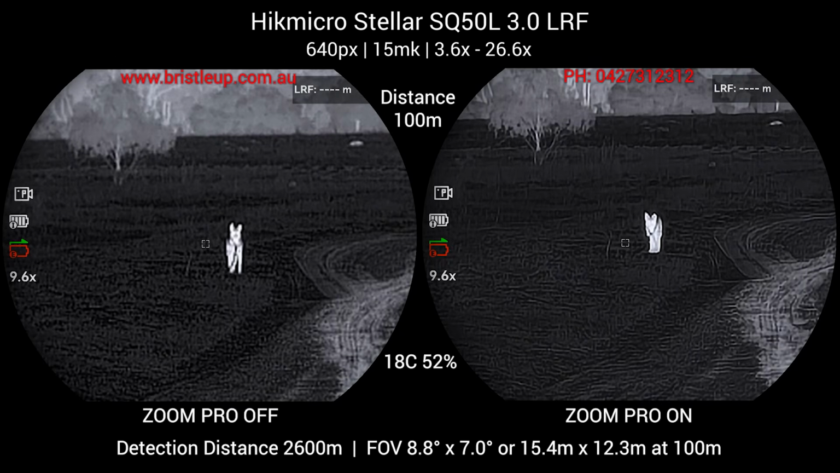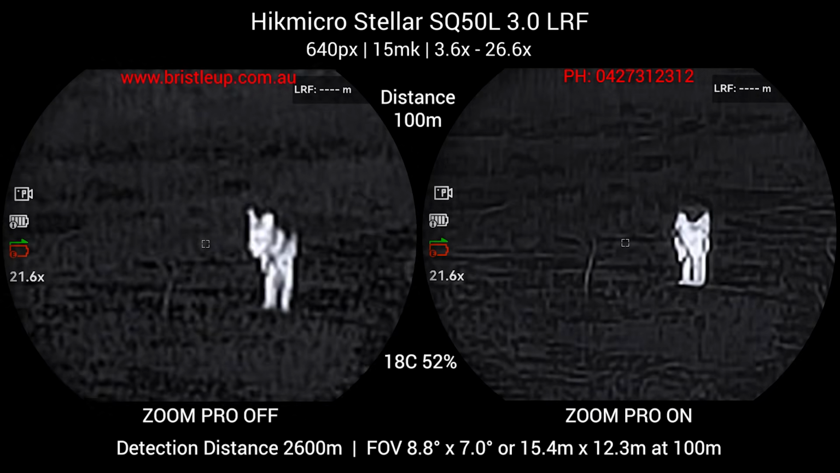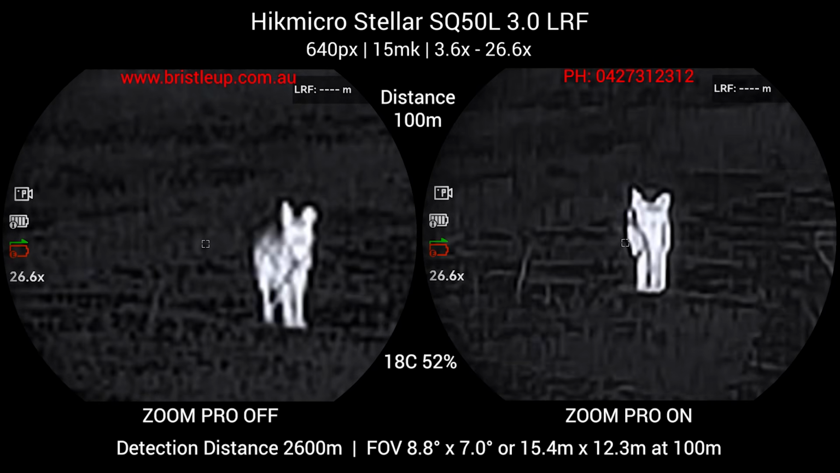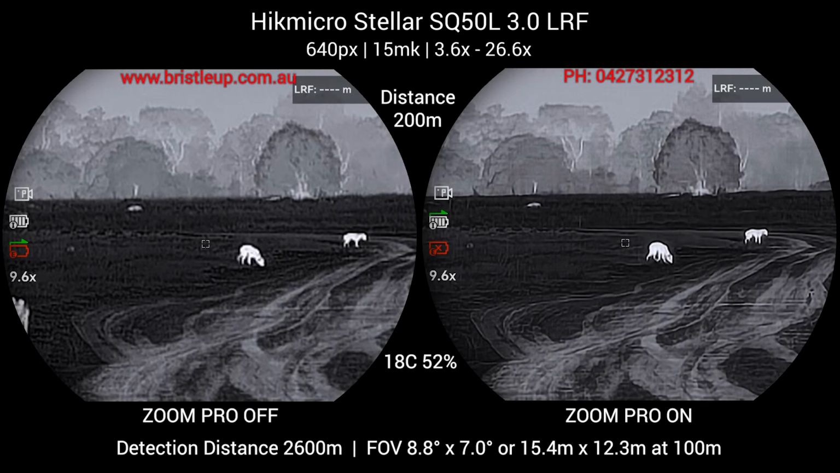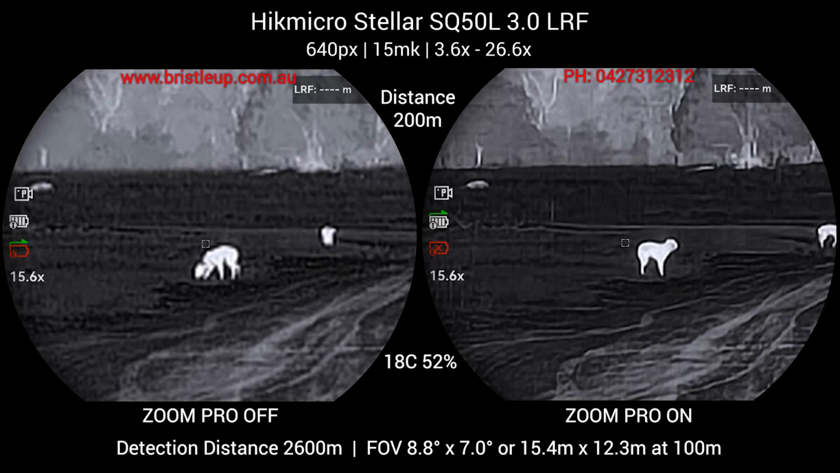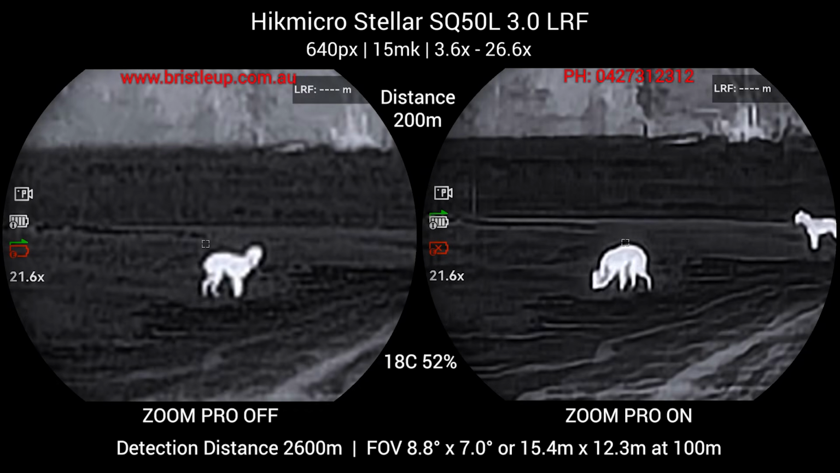Generally speaking, the lower the millikelvin, the more sensitive the sensor and the better the image quality is in difficult conditions. So that is high temperature, high humidity, etc. When there's moisture in the air, it causes issues, and the more sensitive the sensor is, the better overall the image should be. One thing I've been very impressed with on the new Hikmicro devices is how good the image quality is under zoom. So typically the image would get extremely bad under zoom to the point that you couldn't make the animal out at all.